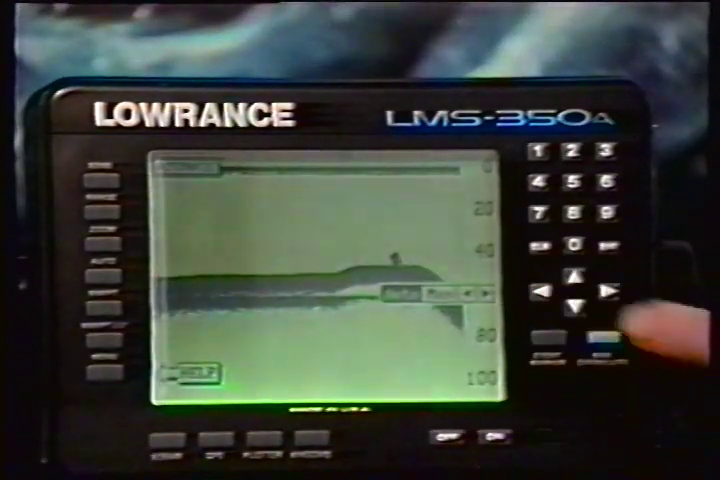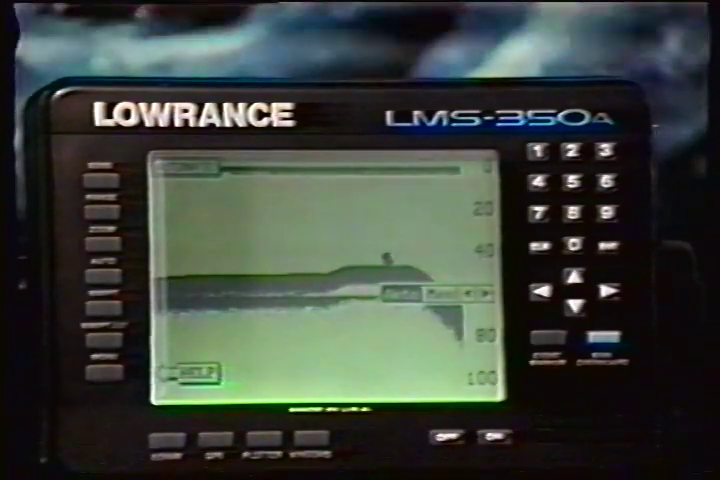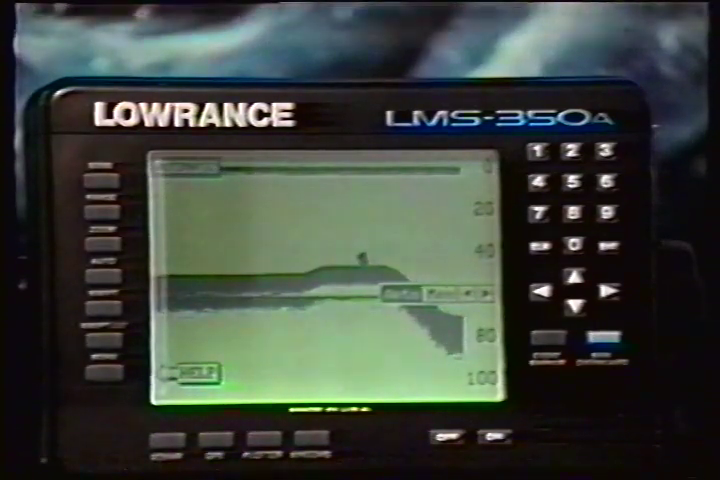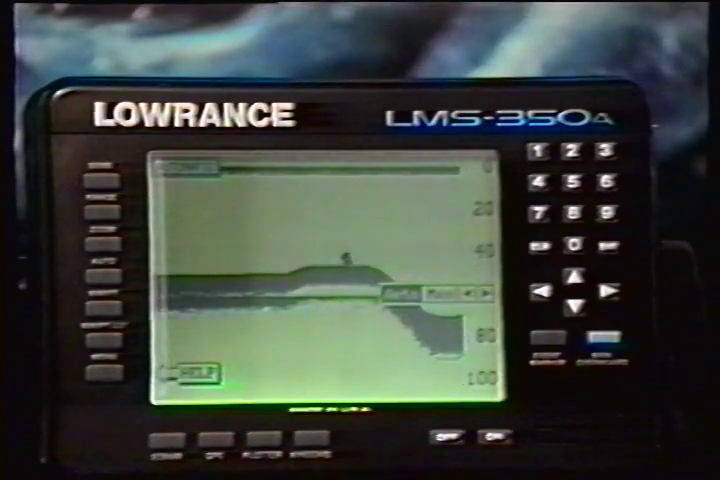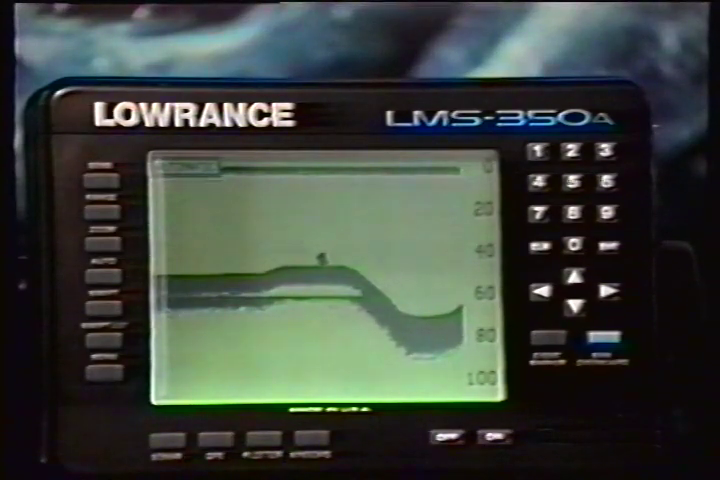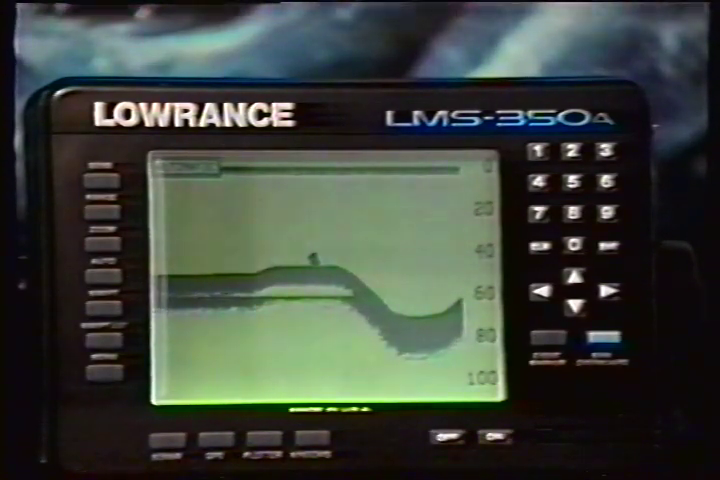The sensitivity key on the LMS 350A controls the ability of the unit to pick up echoes. A low sensitivity level excludes much of the bottom information, fish signals, and other target information. High sensitivity levels enable you to see this detail, but it can also clutter the screen with many undesired signals.